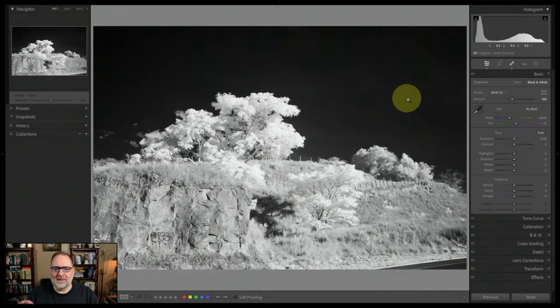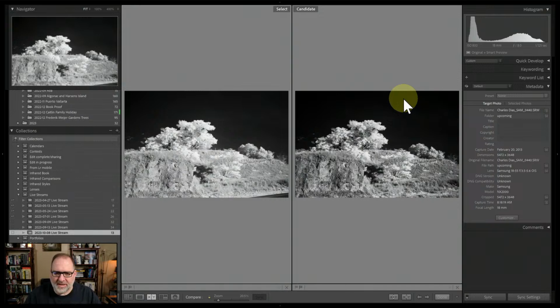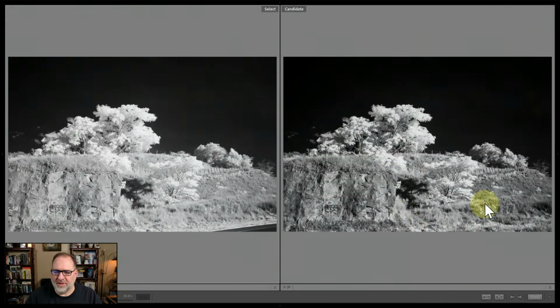Now, a couple things to note about this image. Let's talk about some of the differences here. Let's see if I can pull up a comparison of the two of them. And you can see that Charles' edited version is on the right. Let me make this a little bit bigger. Charles' edited version is on the right, and this is the version that I've just started editing on the left.